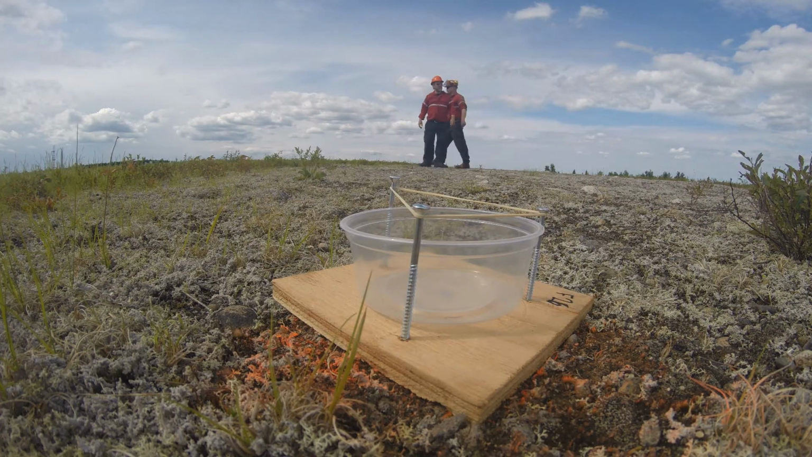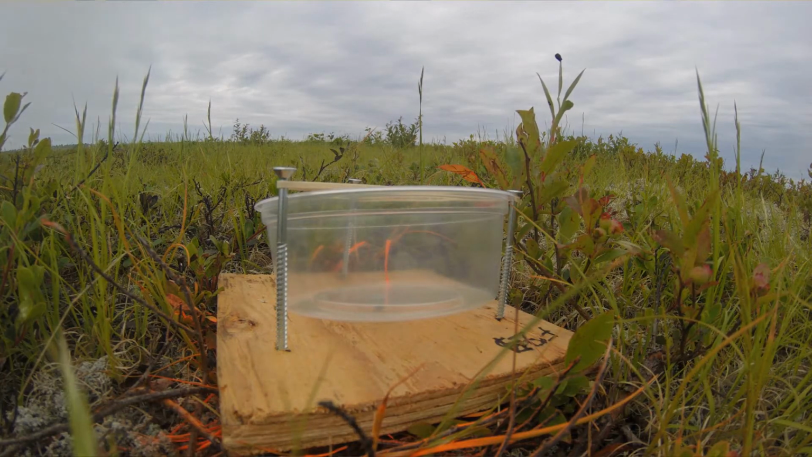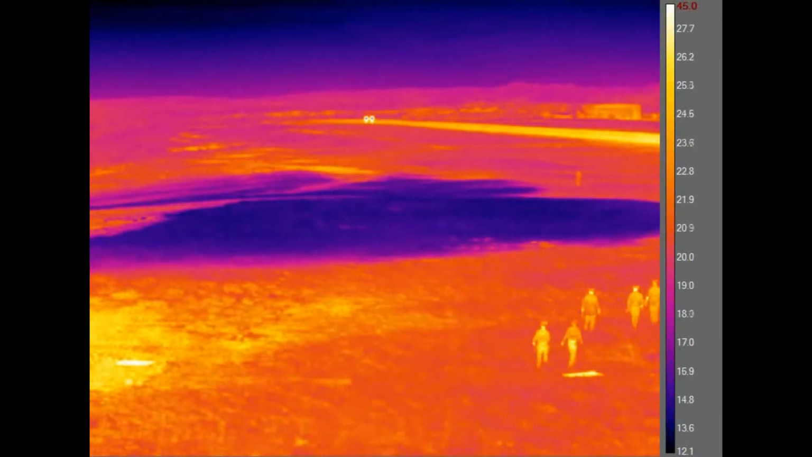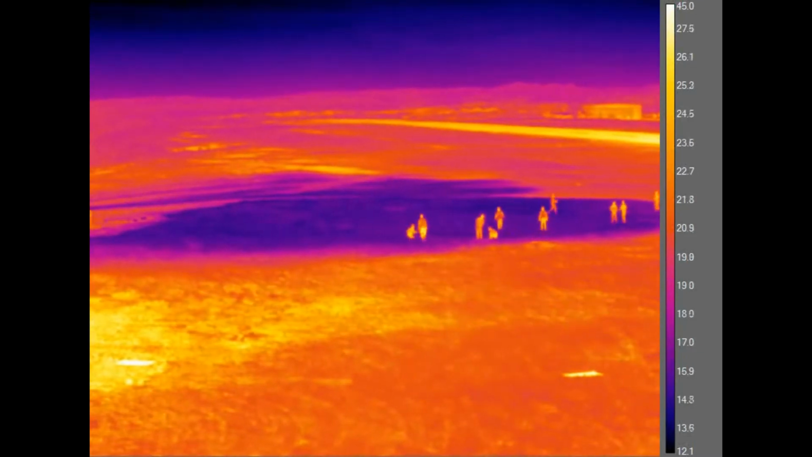So one of the ways this was approached conventionally is a grid of cups is placed out in a drop area, every so many meters, and essentially a tanker would come in, drop the water, and then people would go out and measure the water in the cups. The challenges with using the cup test method is that it's very timely.